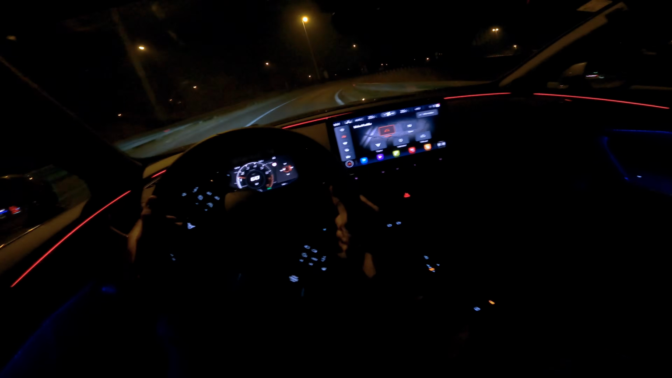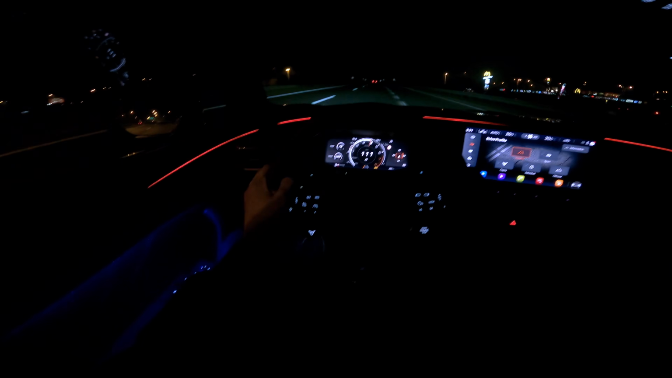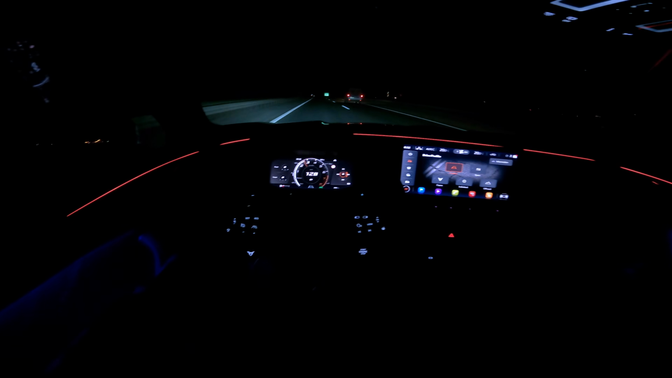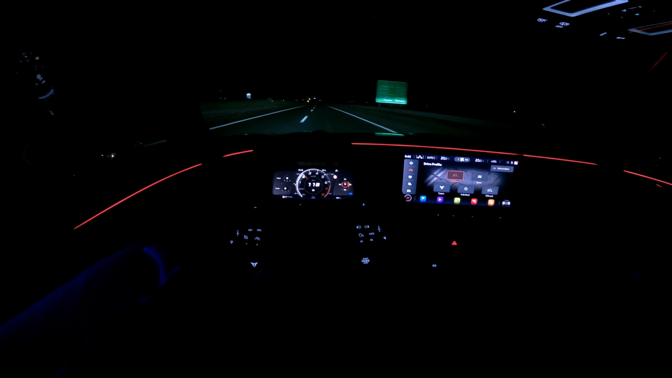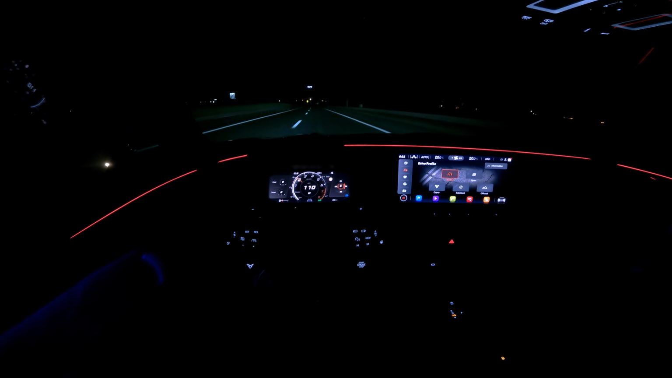I'm gonna push my lights to automatic long beam. So it's really like no sweat, even in the comfort and going uphill.